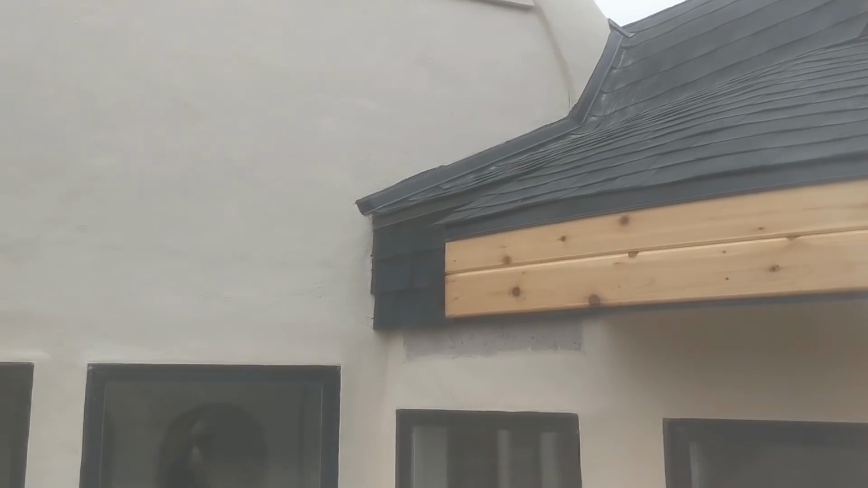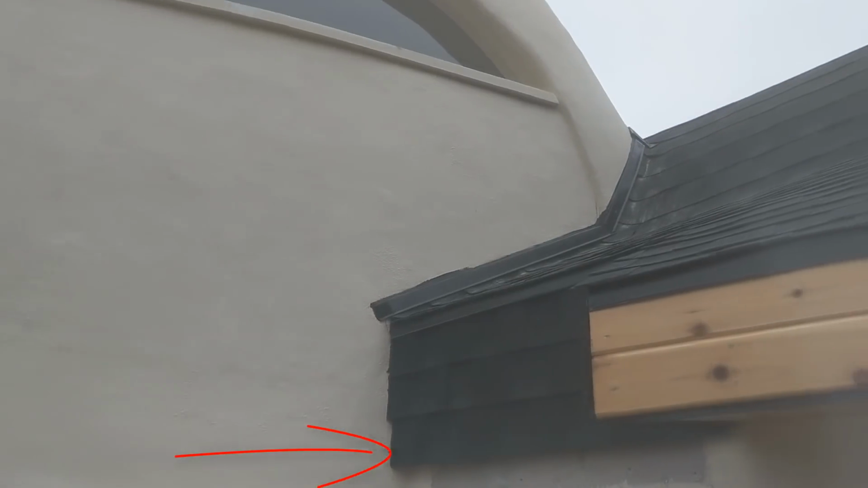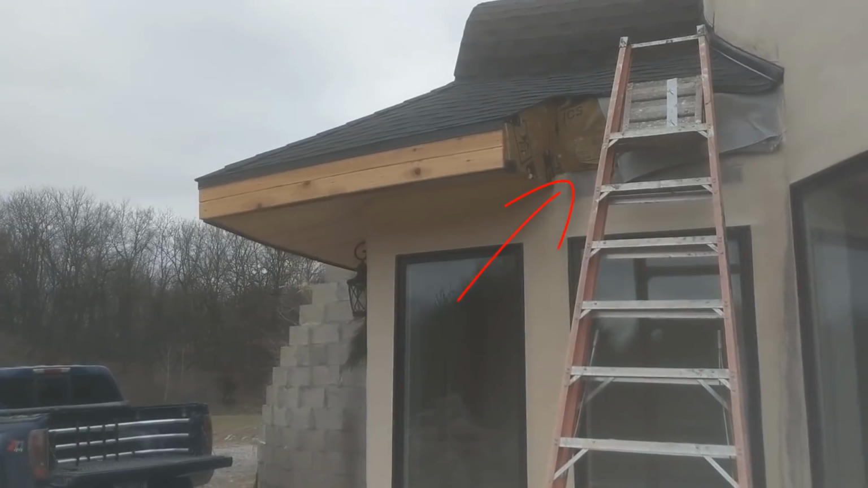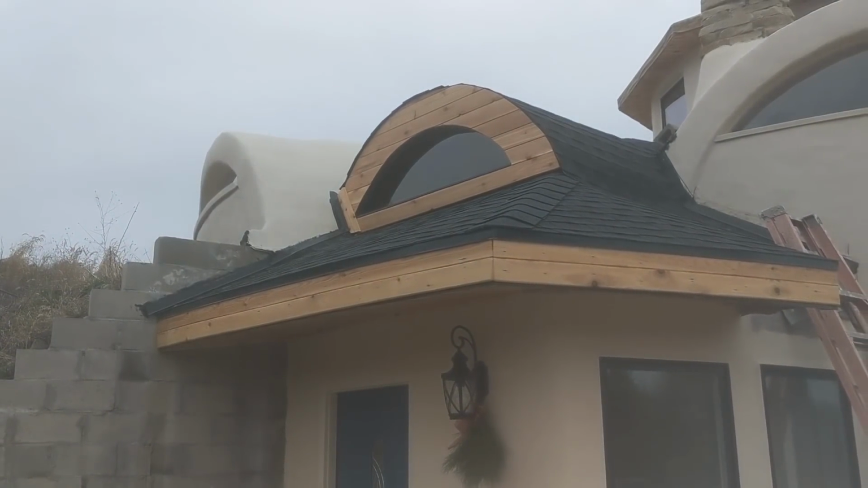Next spring we'll build the concrete sunshade on the front of this house, and it connects to the main house with I-beams through that knockout under that roof edge. The other side of the arch will connect over here on this side. This section was also completed fairly recently, but it still needs a few little details.